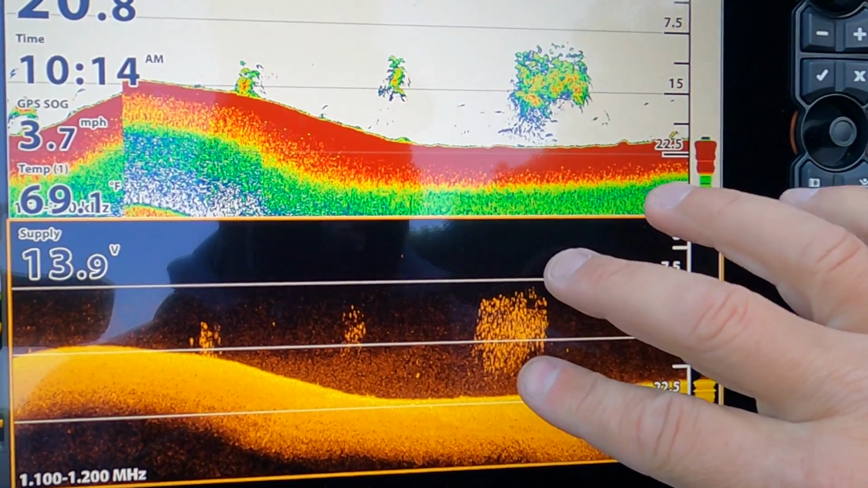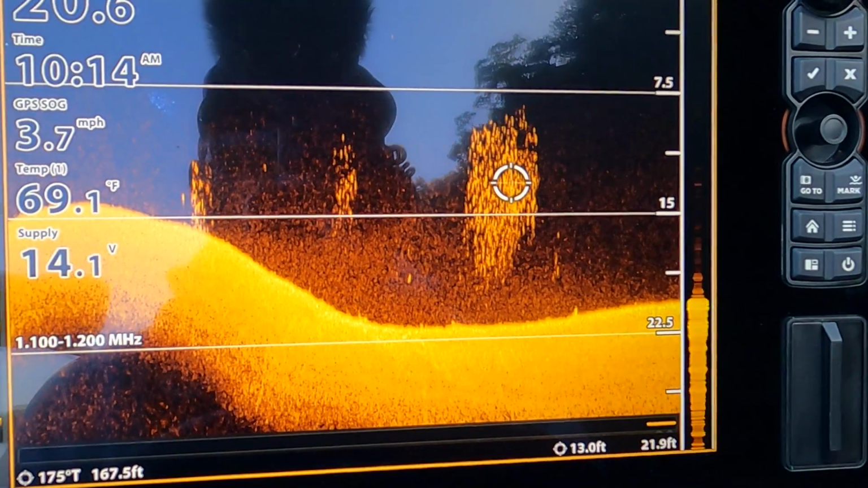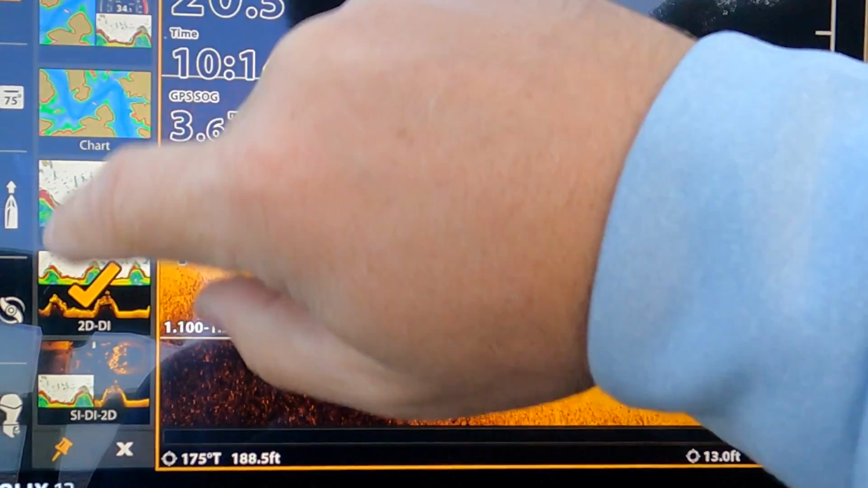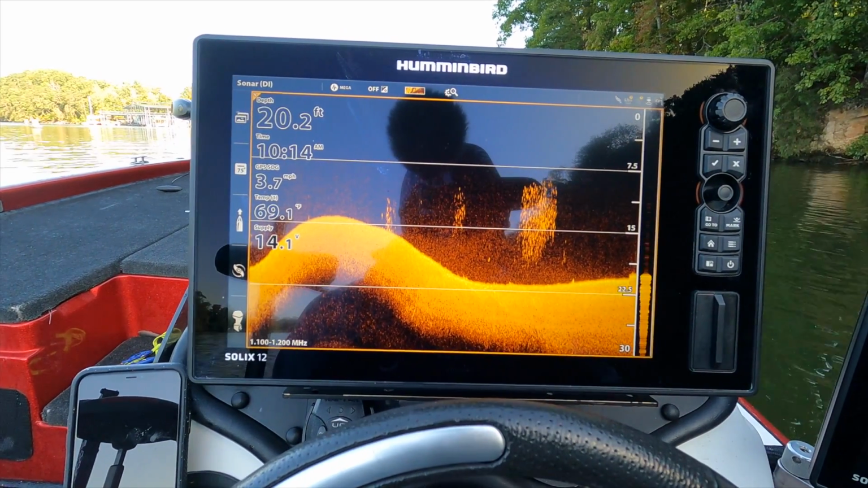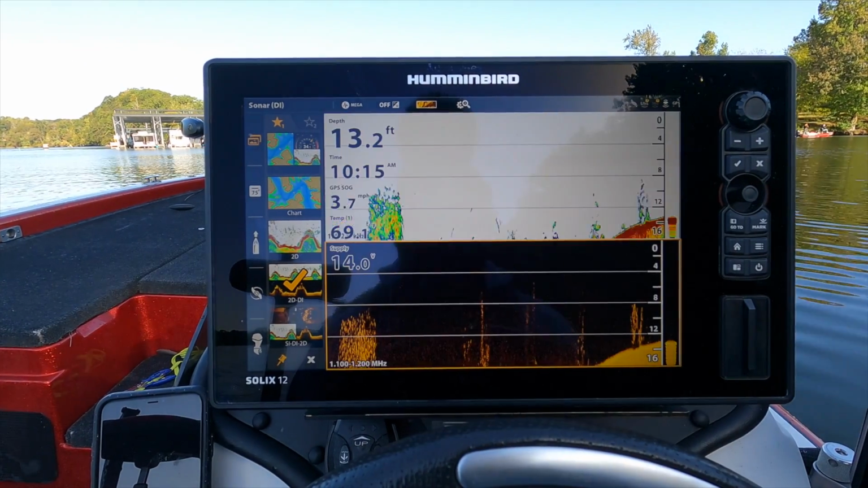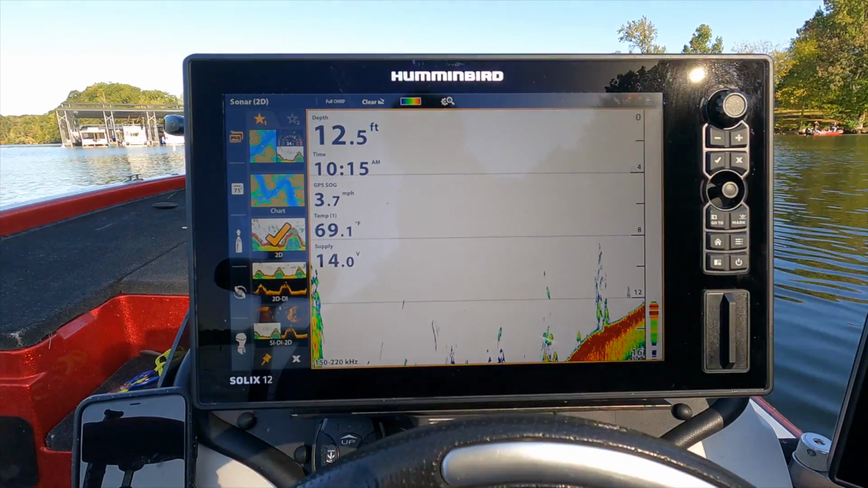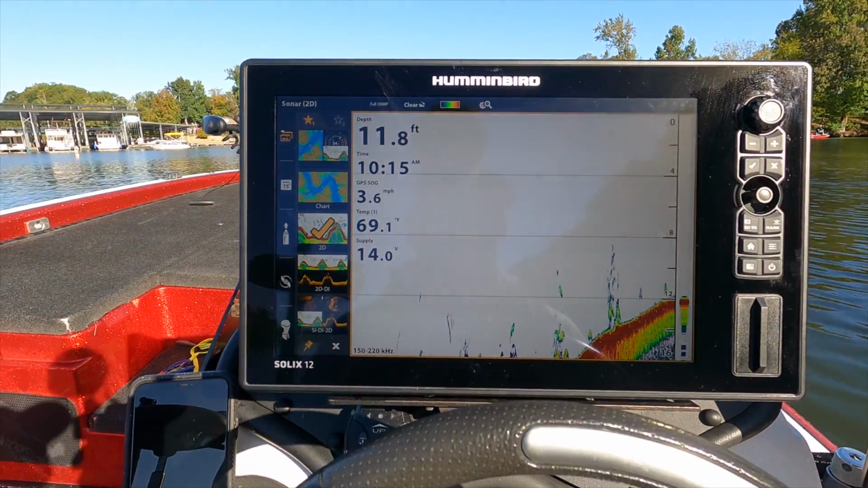See how you can get those separate individual fish? That is why it's so important, if you can, to get a fish finder that shows the different views. Okay, let's go ahead and loop around, and we'll get a lot better look at what these fish look like on side imaging and down imaging.